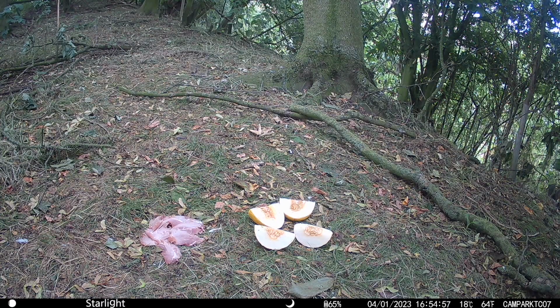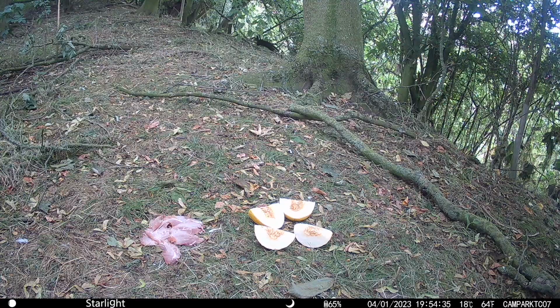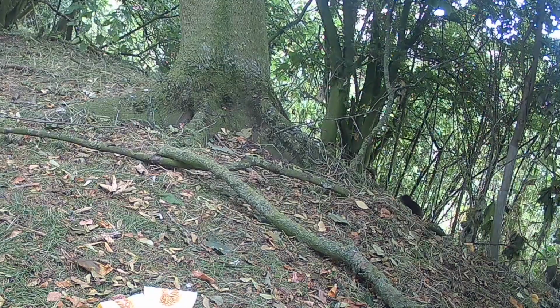And there we have the black mink. Can you remember the black mink? So not at all interested in the food. That thing wanted mice, rats, things like that, and it's probably got one in its mouth there, a little baby rabbit probably.